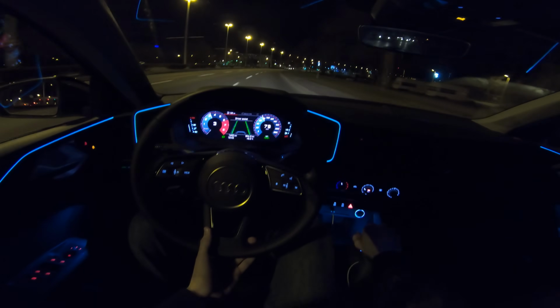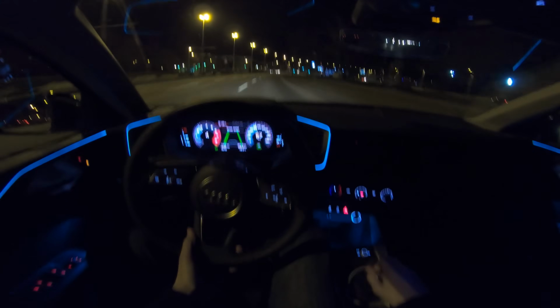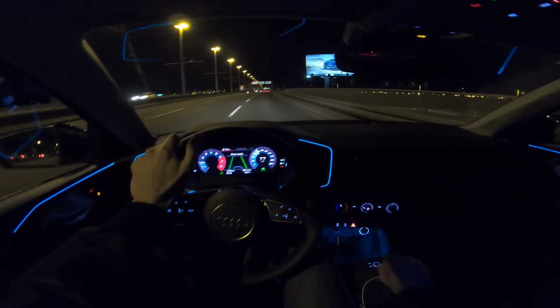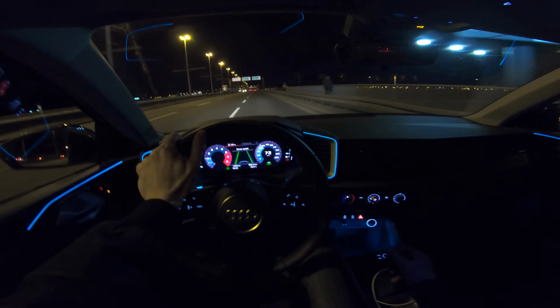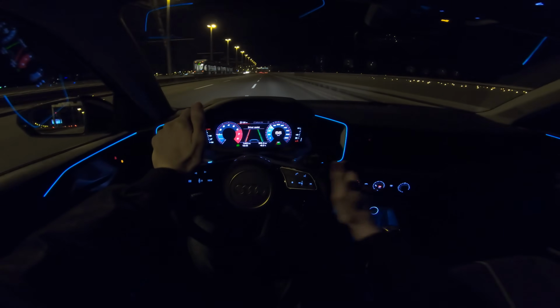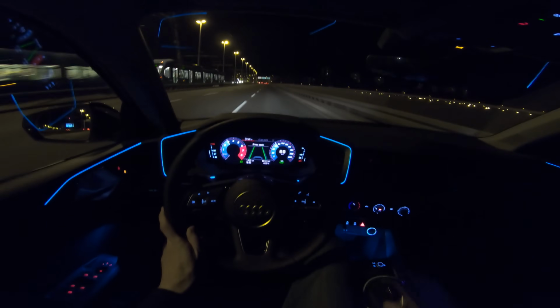As you can see, 60. I'm easily breaking the speed limit. 90, and this was breaking the law. But yeah, there's a speed limit of 70. This was just a test. Don't do this. Drive responsibly.